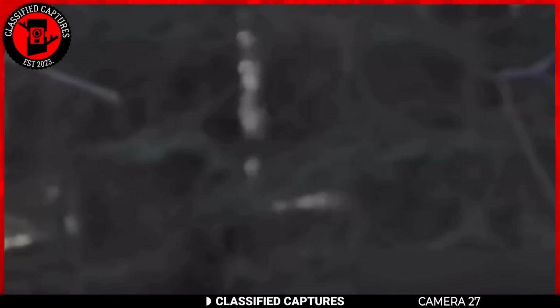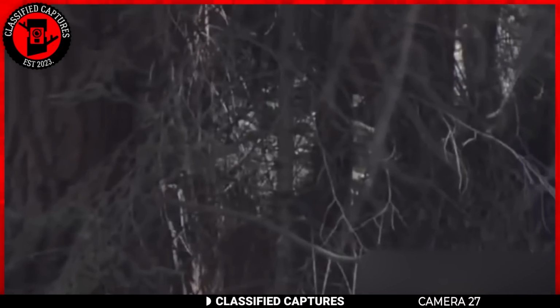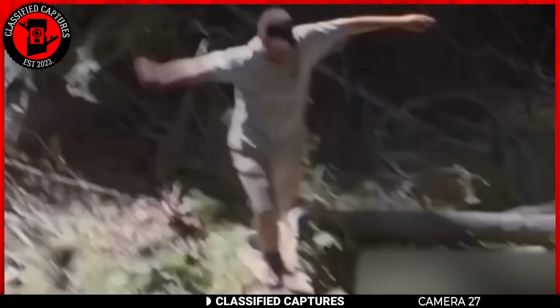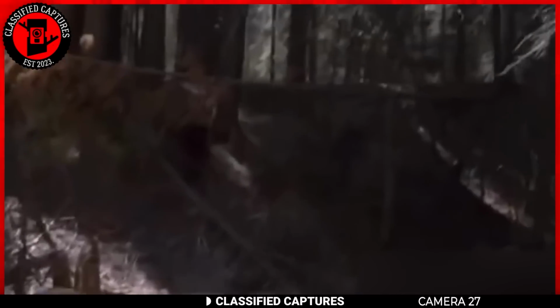Back in 2005, a piece of footage started circulating the internet that left many people scratching their heads. It was captured by a group of students who had ventured into the woods to film a short documentary. During the shoot, one of the students suddenly came running toward the camera, panicked, and right behind him was a massive, dark brown furred creature running on two legs. Many claimed it was a Sasquatch.